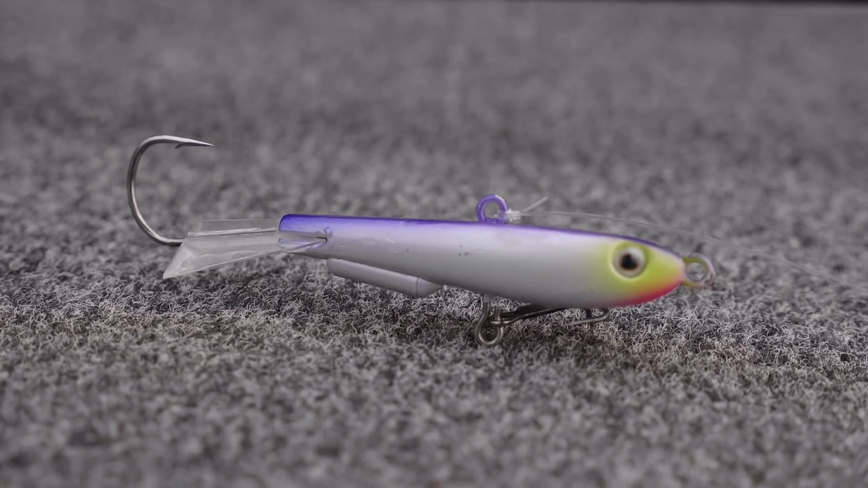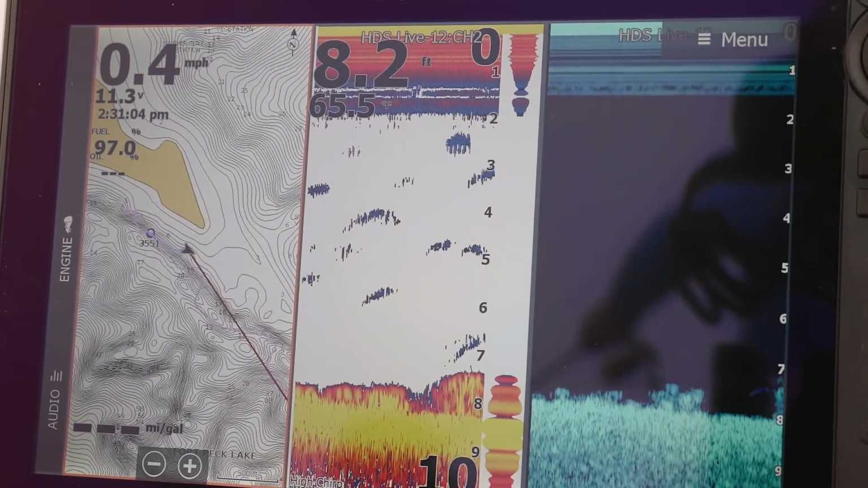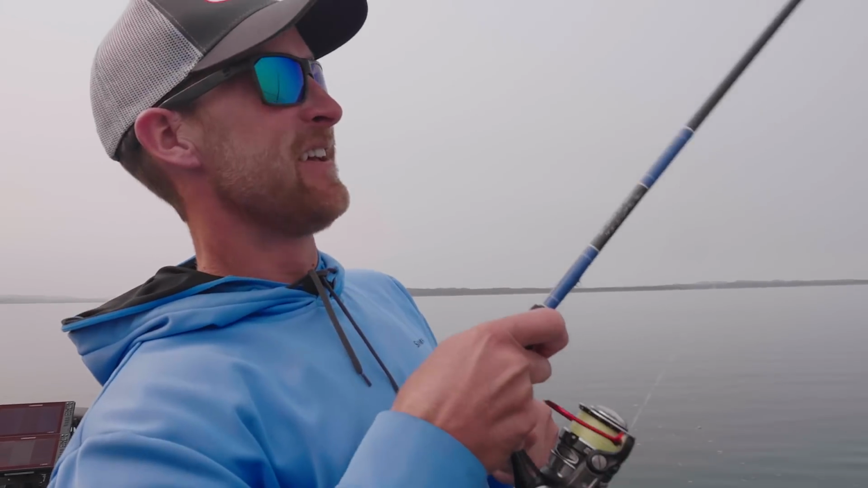Combining Johnny Darters and Champ swimmers to fish the weeds and the deep breaks is an extremely efficient way to target 2 depths of water at the same time.